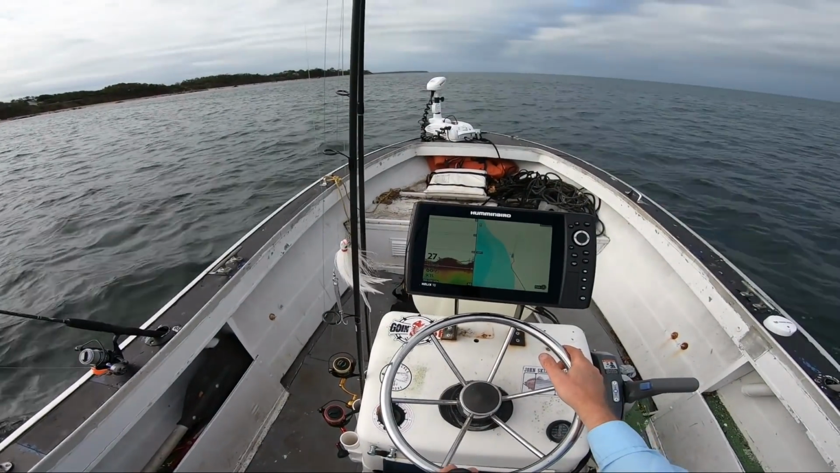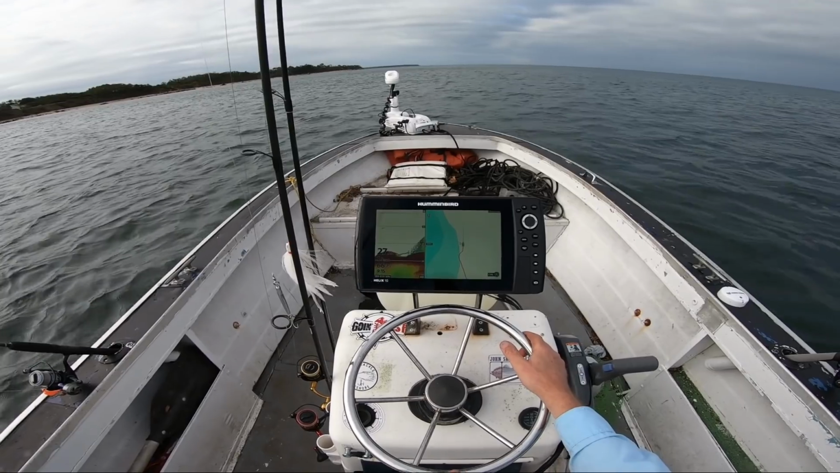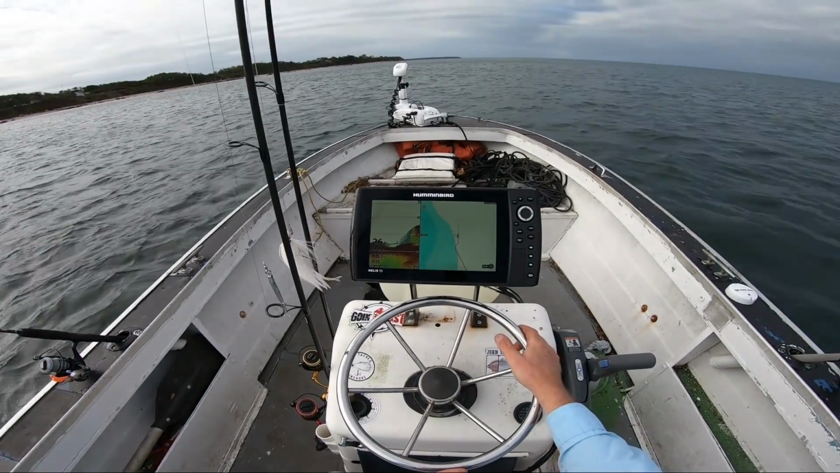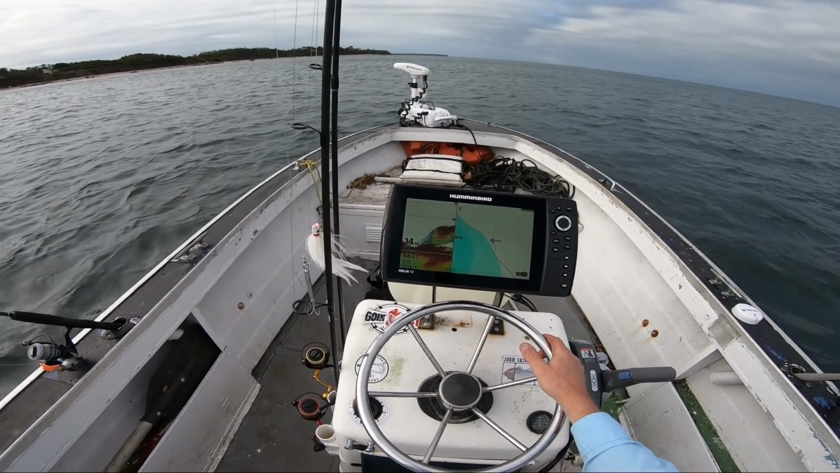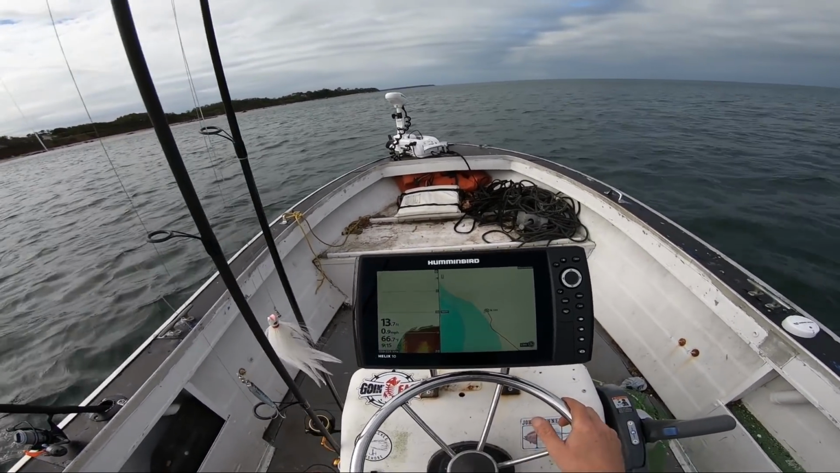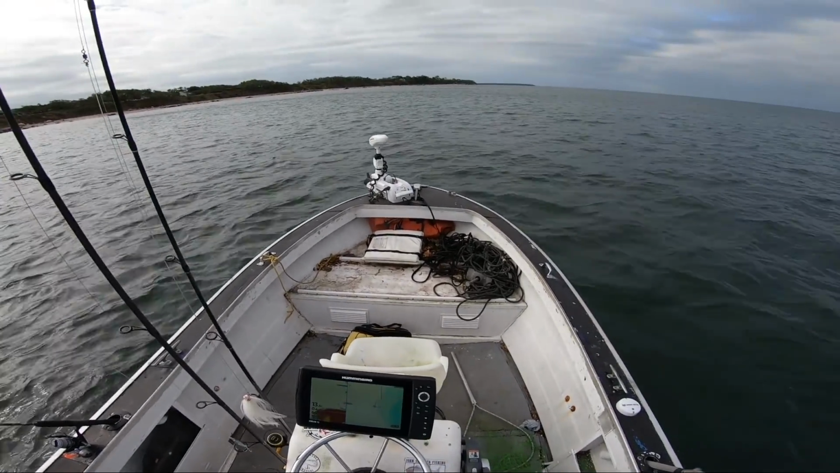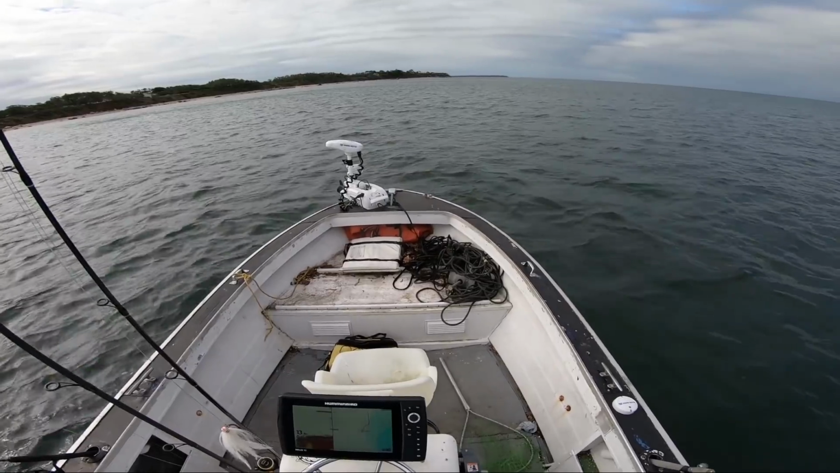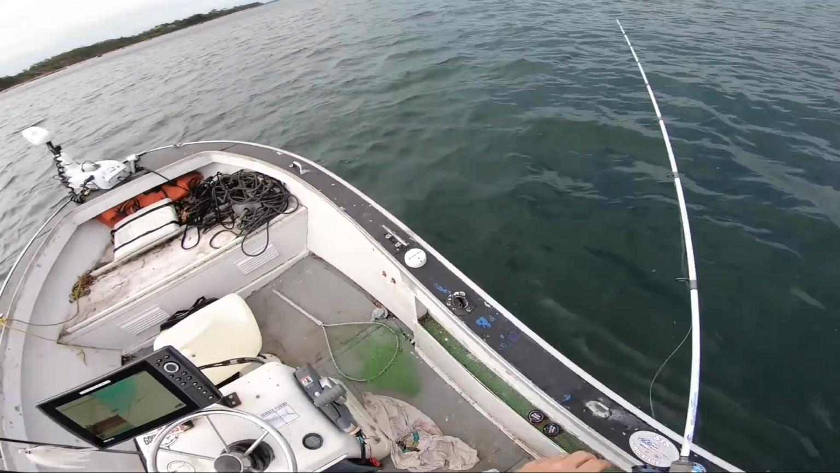All right, so I caught a bunch of keepers, and then I started getting some shorts. I decided to make a move, and so here we go. Here's another big bulge on the fish finder. You can see it coming up, and if you watch the trolling motor, you're going to see it just turn around and pretty much, like I said, hit the brakes. There it goes. It's kind of spinning around. I've hit the anchor button, so it's going to just lock me in on that spot.